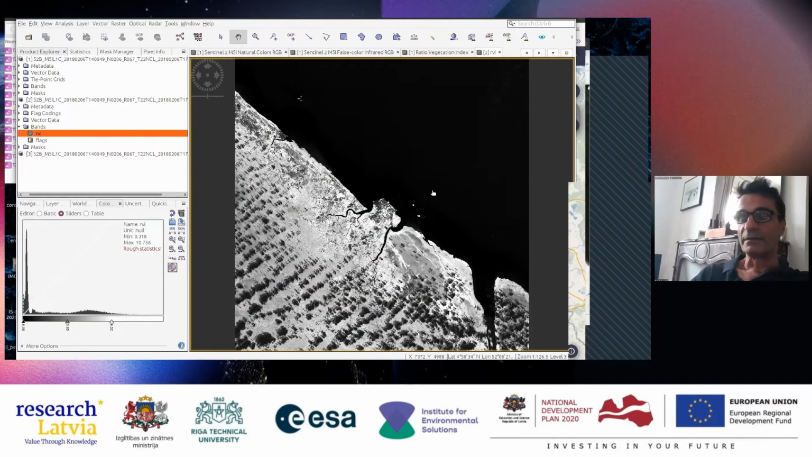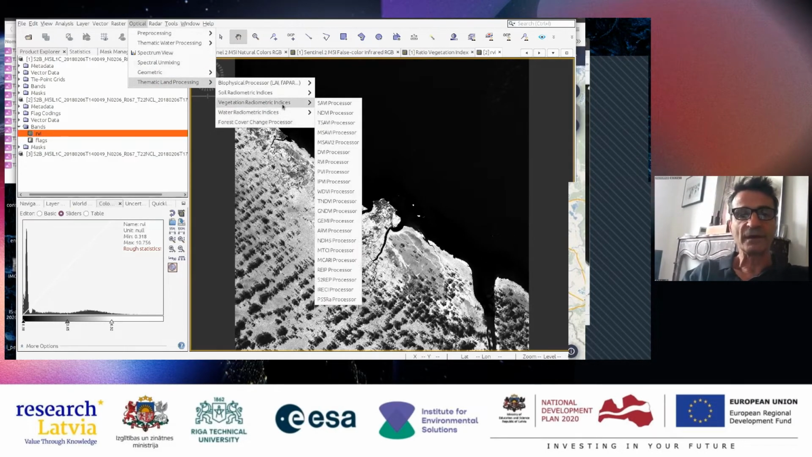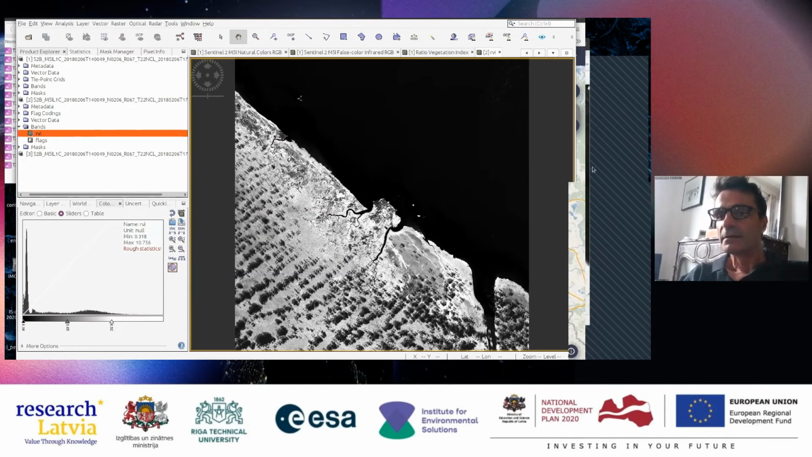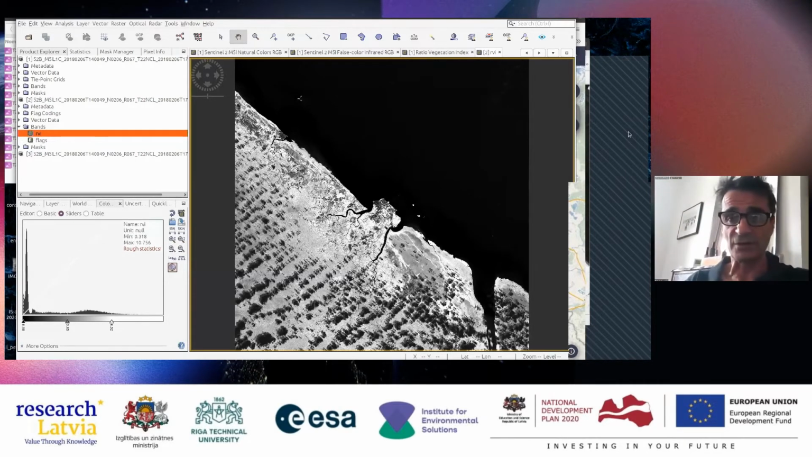To the people who asked me about the difference between NDVI when I compute it myself with the raster calculator and when I use the thematic land tool here: I tried this during the lunch break, and I have exactly the same values.